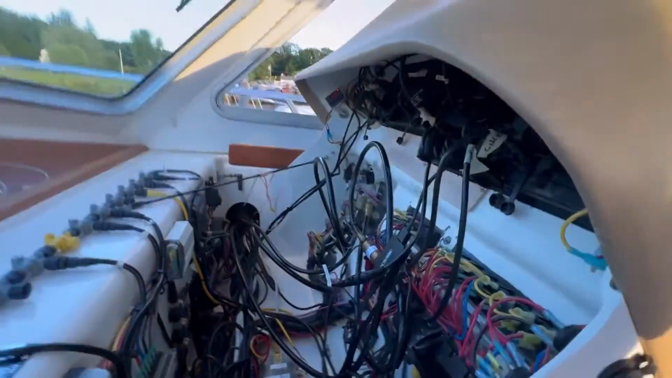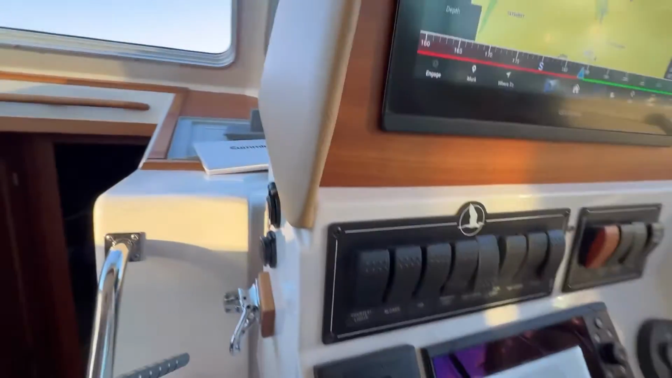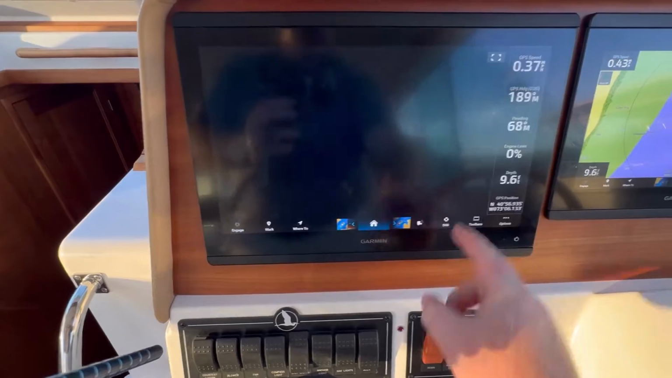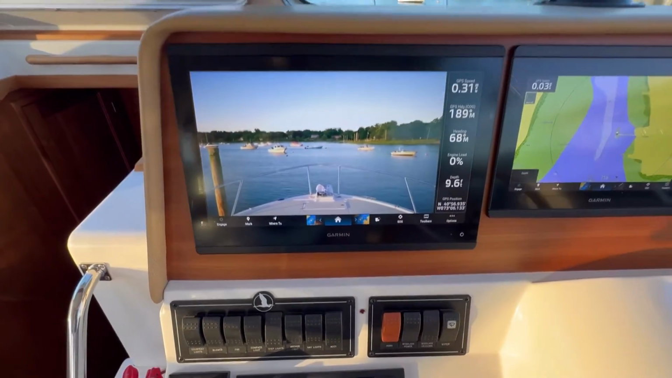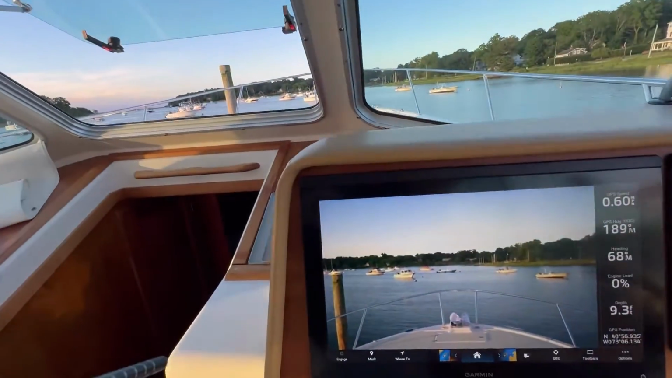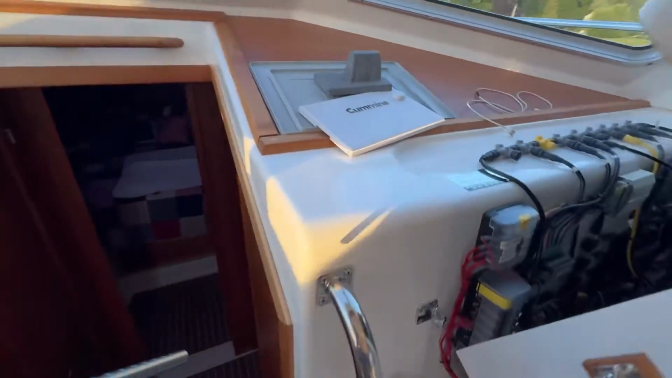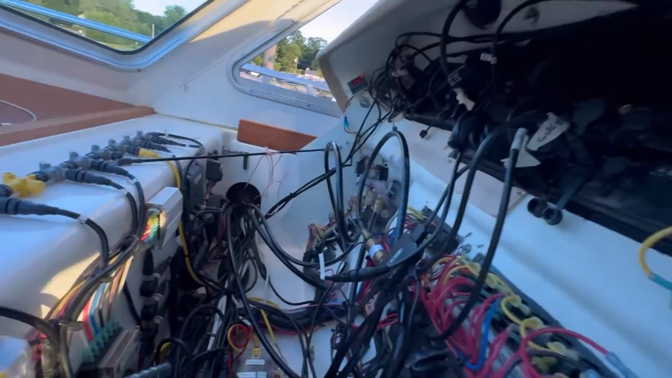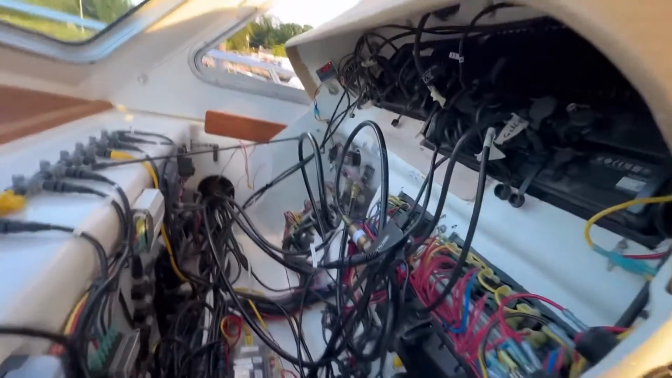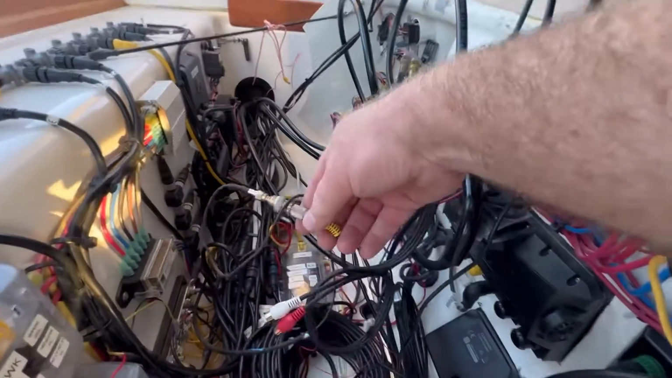Now, once I've got that done, you can see I've got Garmin MFDs, so I'll just toggle over to my video feed, and that's the view of the Sionyx up there in the daytime. It's almost 8 o'clock, nearing July 4th, so we're going to have light for quite a ways. But there's two ways to connect up your Sionyx to your display. It comes with this BNC cable.